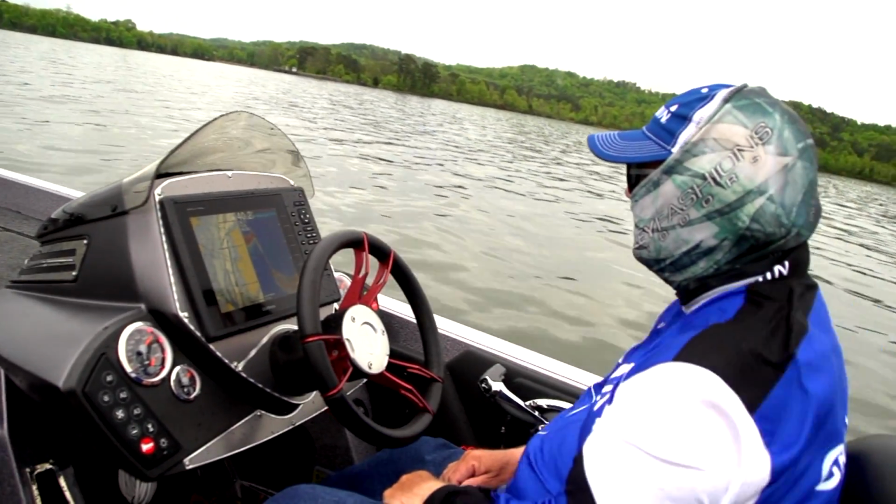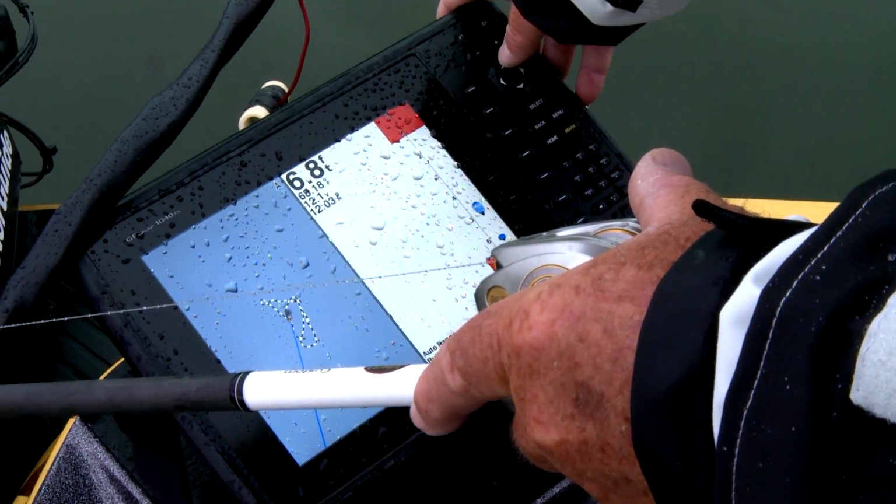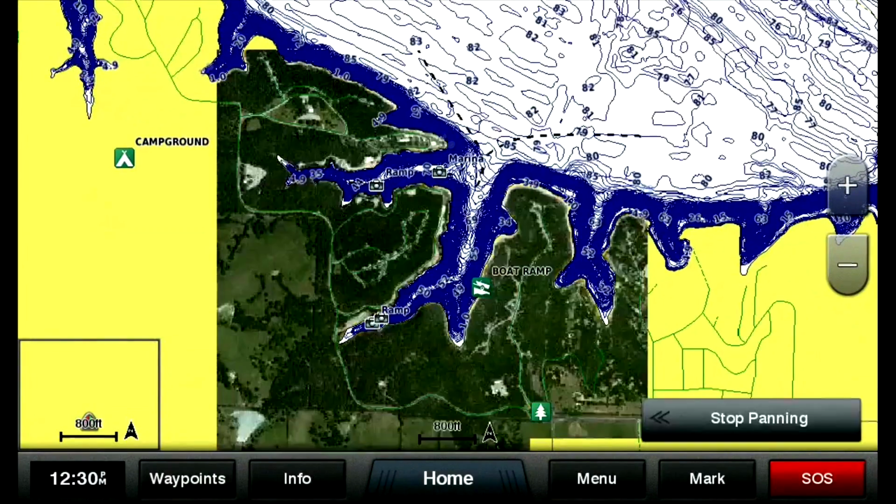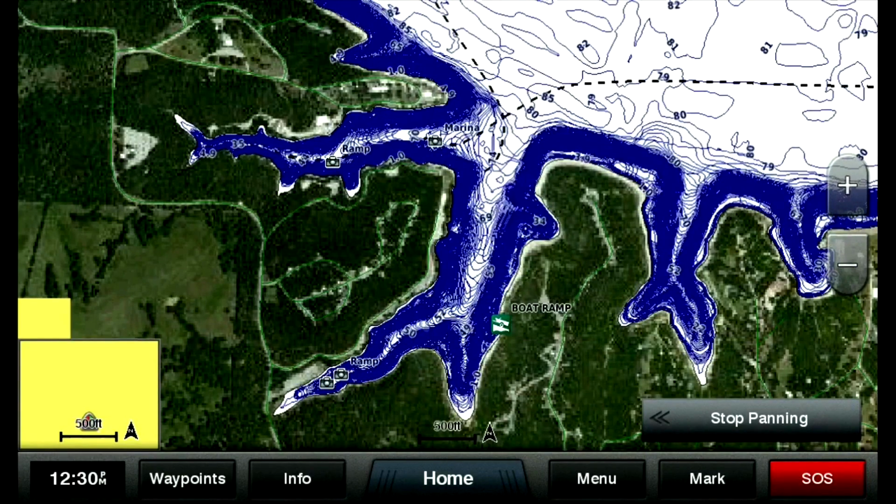They have a 10 Hertz GPS in them, so they're updating your position 10 times every second. That's the most accurate GPS on the market right now. And they come with all the lake maps built into them. So there's 17,000 lakes built in. 6,700 of those have 1 foot contours, shoreline to shoreline. So the best mapping detail you can imagine.